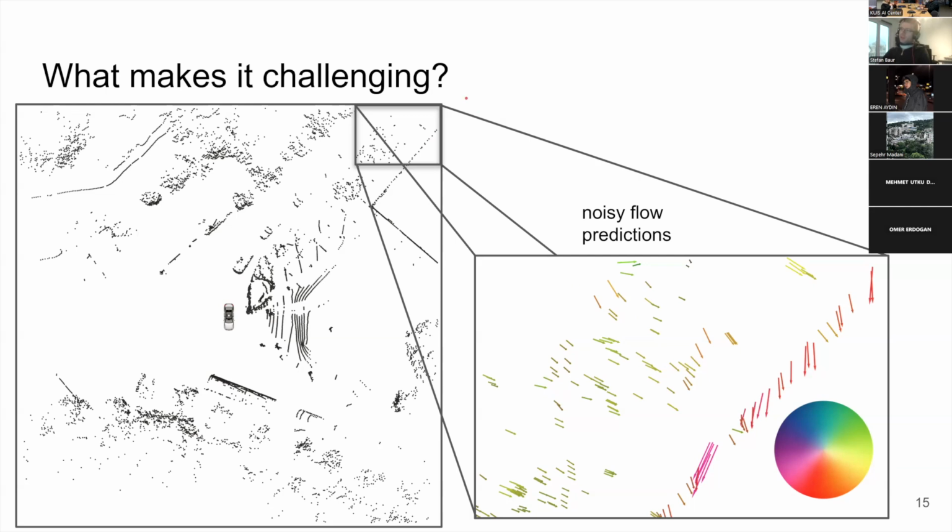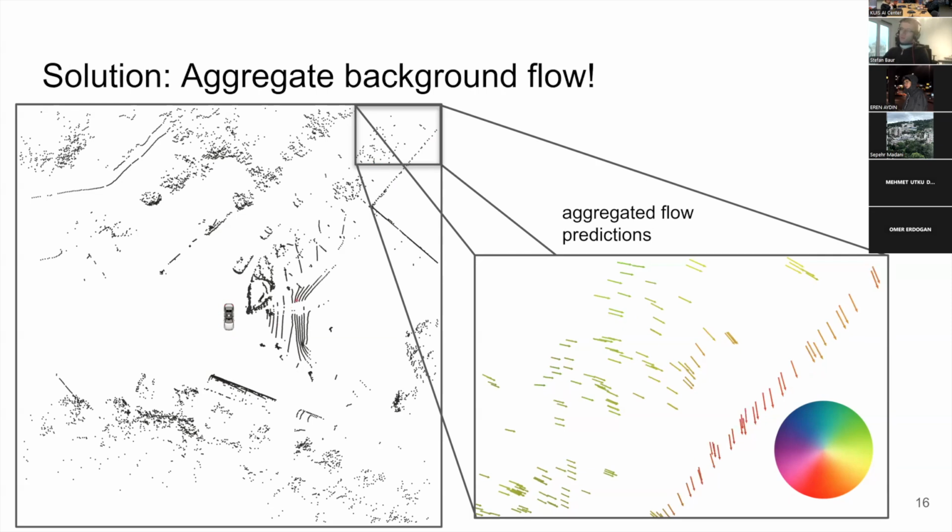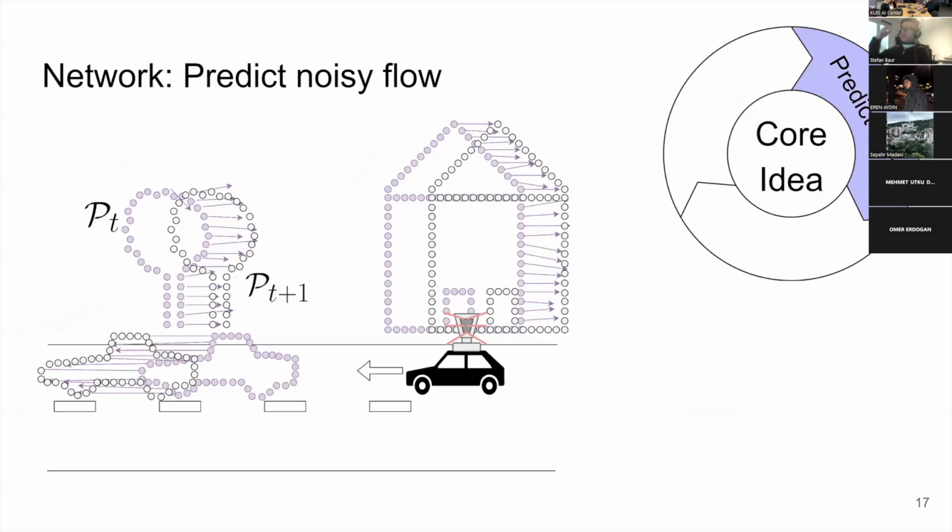And so we thought, okay, but this is all just static background. We know that the sensor's ego motion can be condensed into a single rigid body transform. Why can we not make use of this information? And so the goal of this work was to find a mechanism that can aggregate the flow on these background points and use that to improve the scene flow. And the way this works, basically, is that we first have a network. We give the network these 2 point clouds, and the network will give us a very noisy flow estimate.